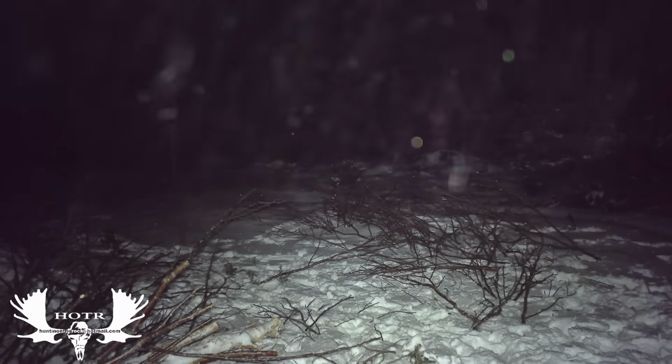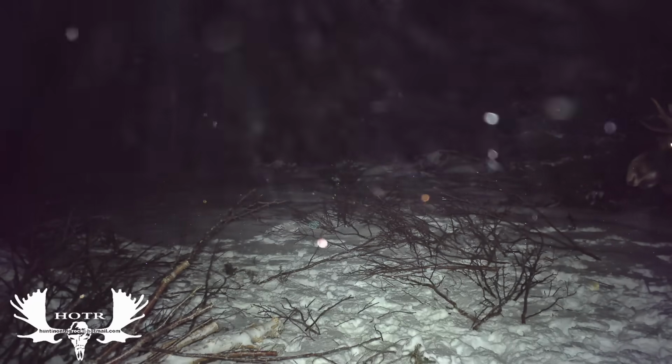I was so close to getting it on video. They just stepped out of the frame and popped. His antlers come off on one side. I'll rewind it so you get a better look again. Just take a listen. You can hear the pop. I think that's when the antler let go.